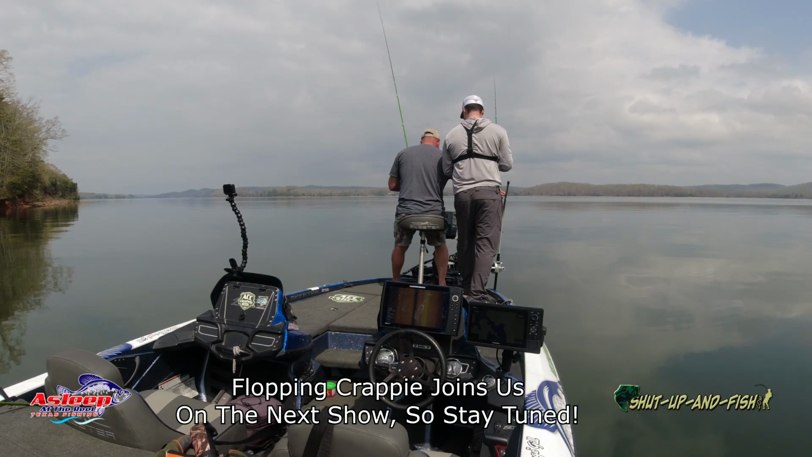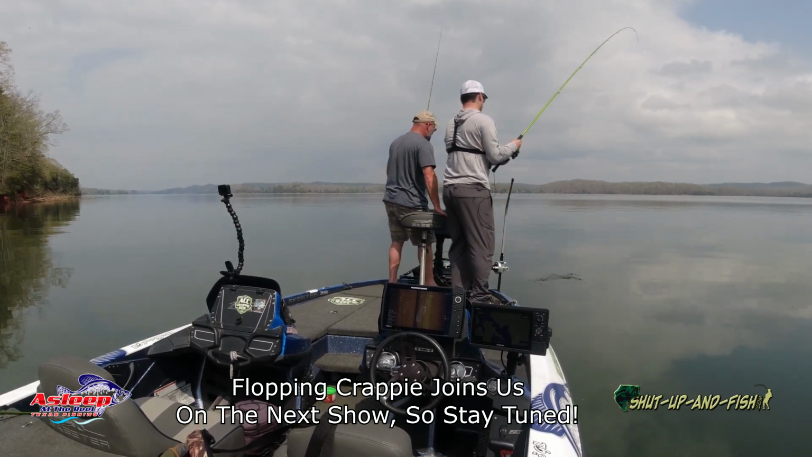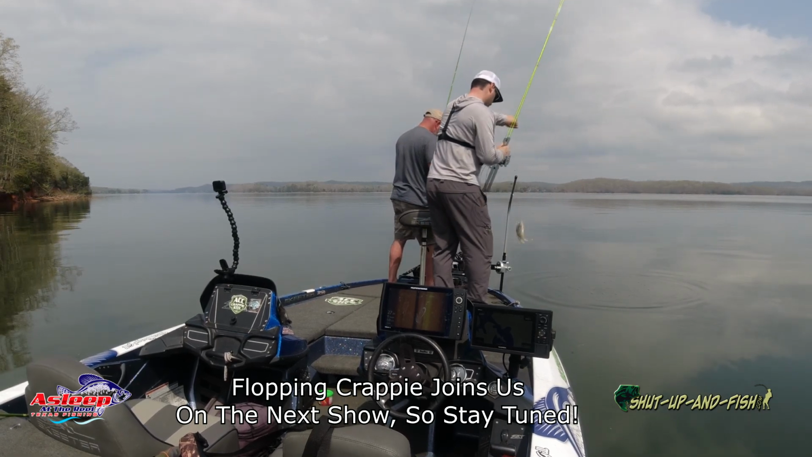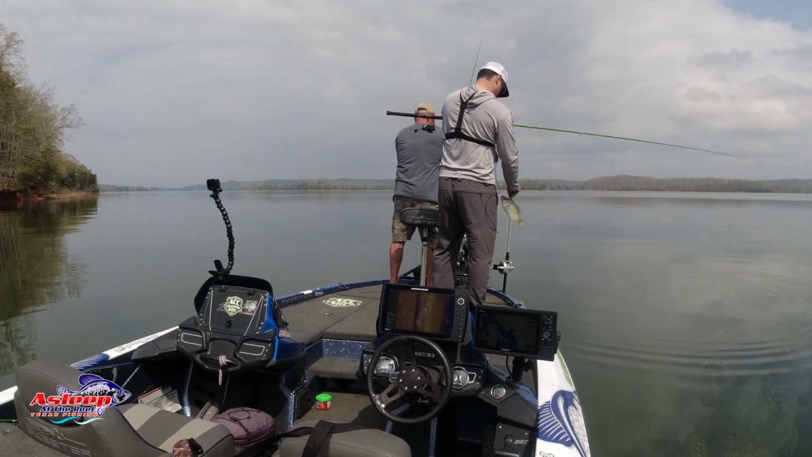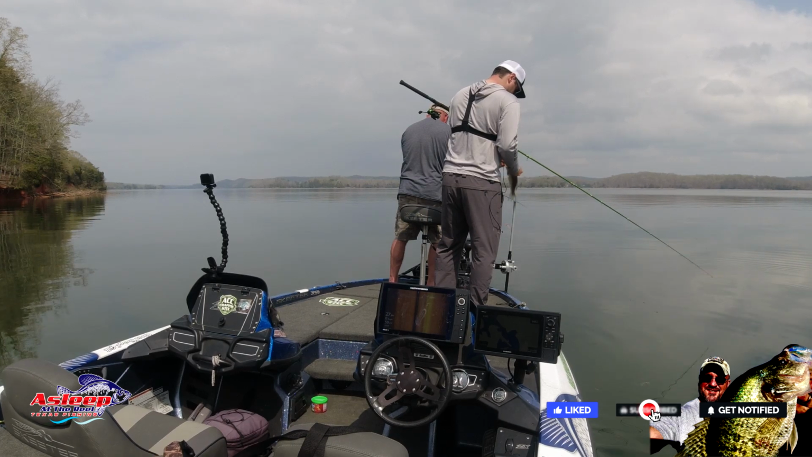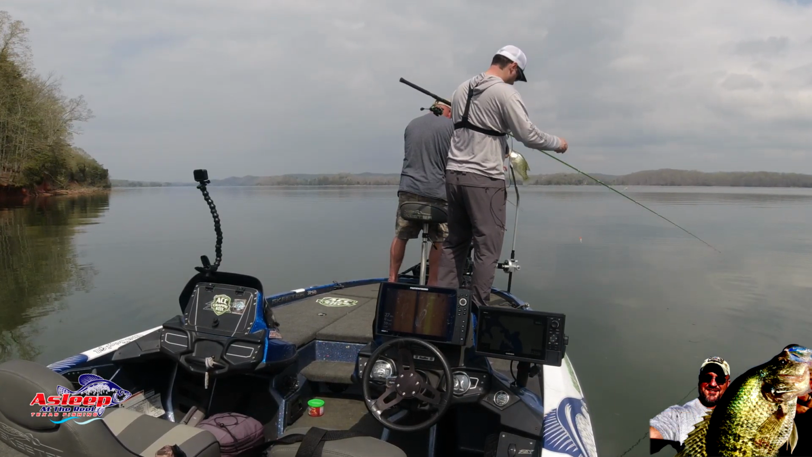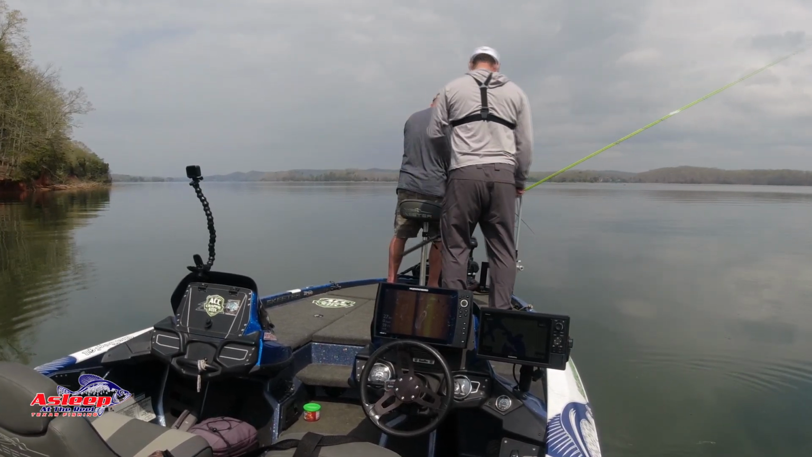Here he comes. There he is. Oh, good night. Look at that. Top jig. That's a good heater. Heck yeah. Bottom jig. Oh, you're using a 2-1. He's not going to win any tournaments. No, but he's a fish. First of the year on Watts Bar. See you, buddy.